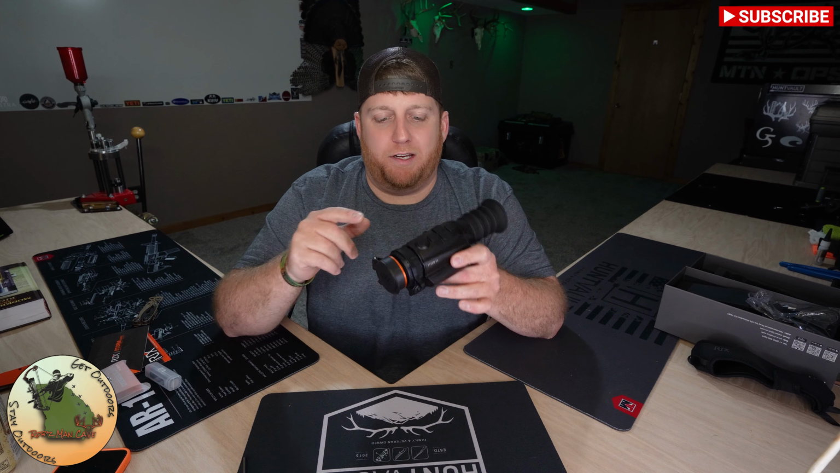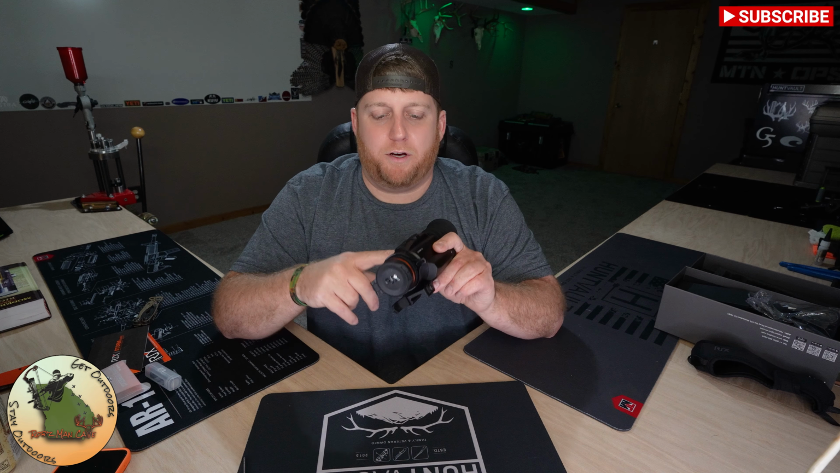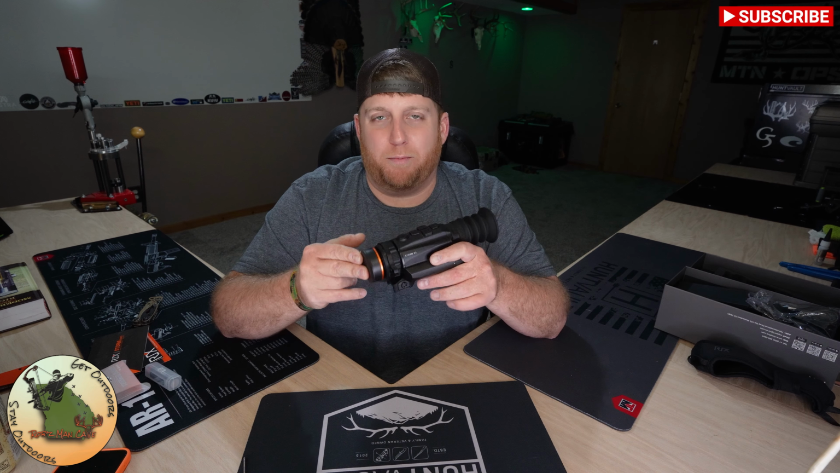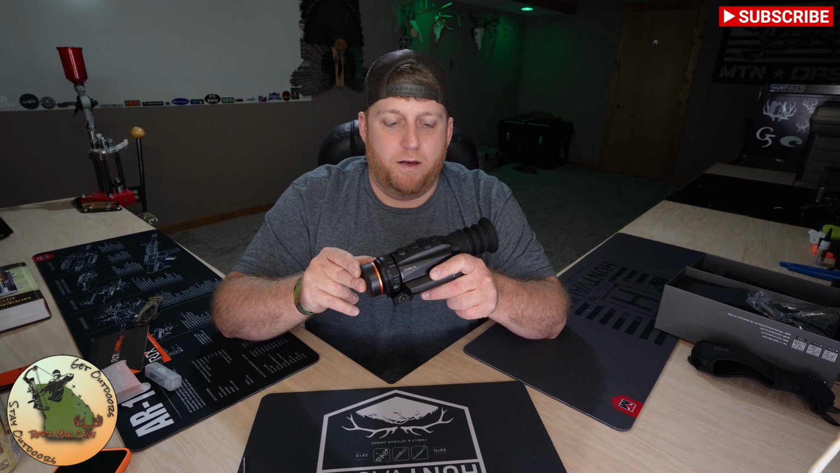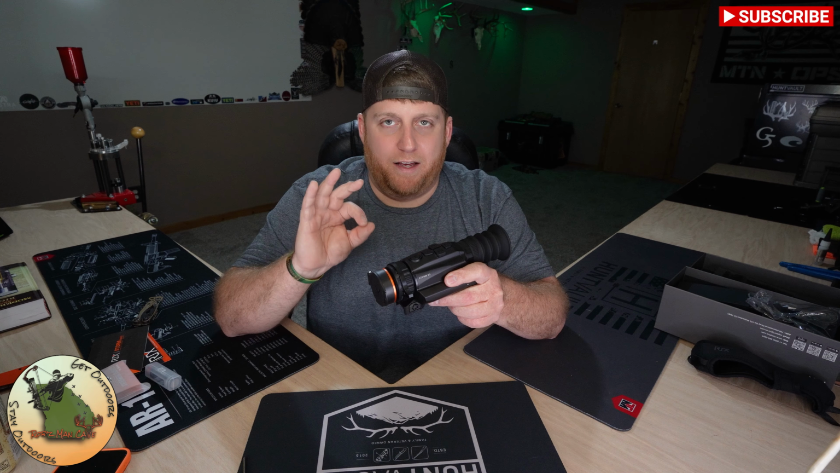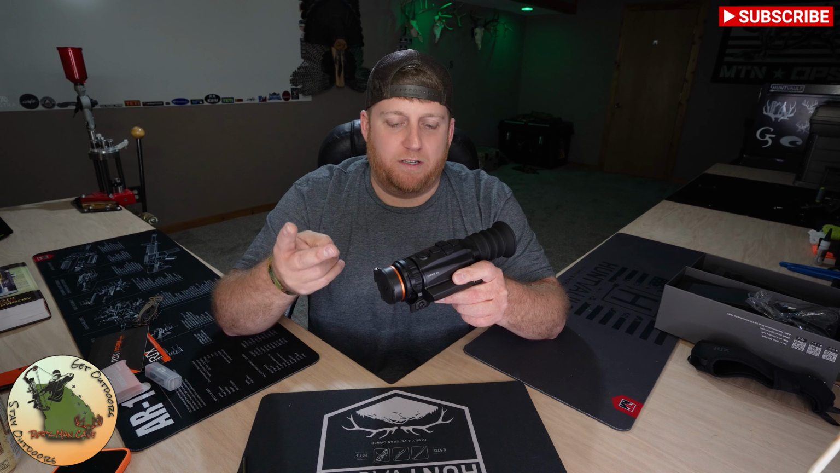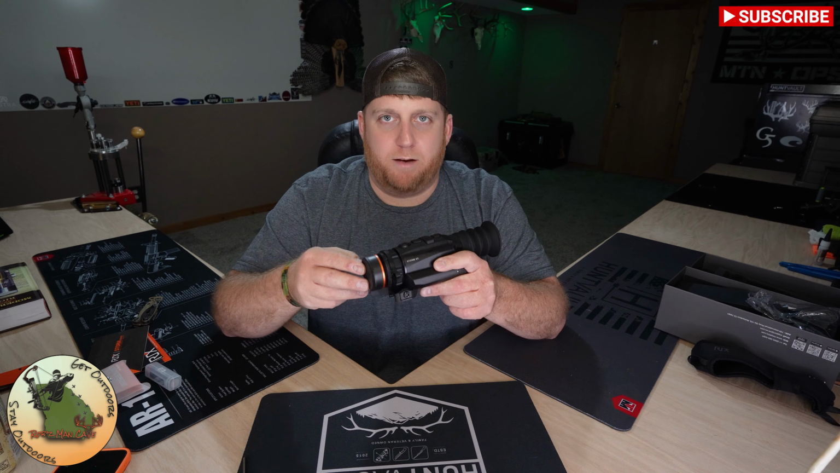Base magnification is 3.5 times and goes up to 14 times. The manual does say that it is optical zoom. I cannot confirm or deny that, but I will say that it only has 3 settings. It's going to be base magnification, middle, which is 7 times, and 14 times, which is going to be your highest magnification.